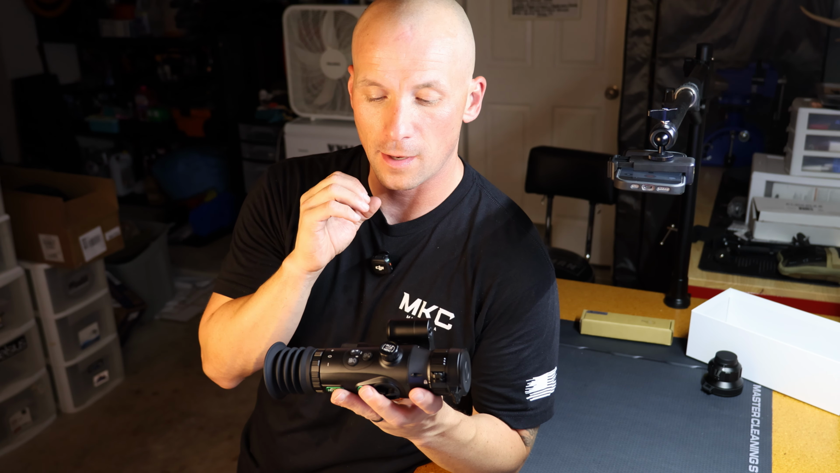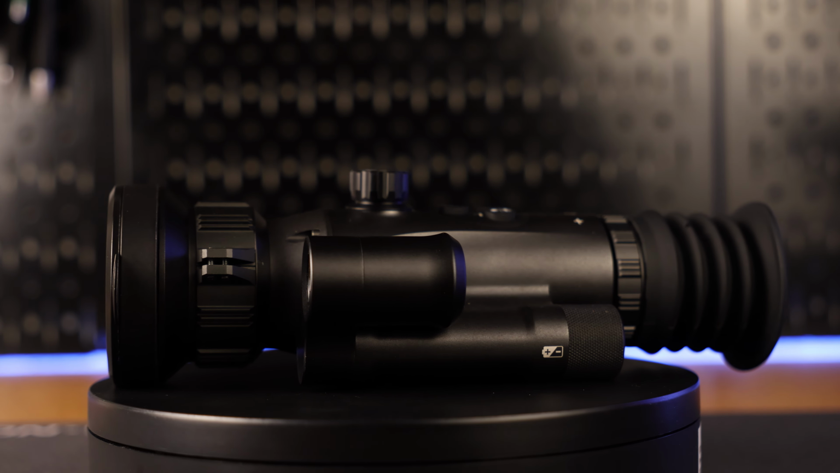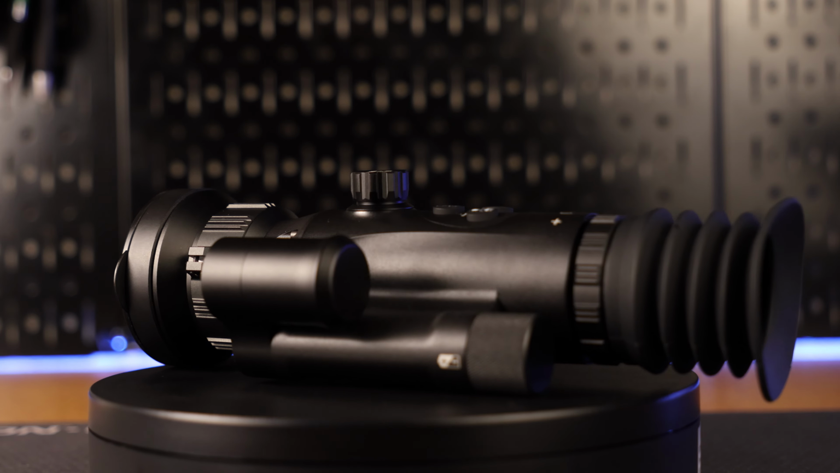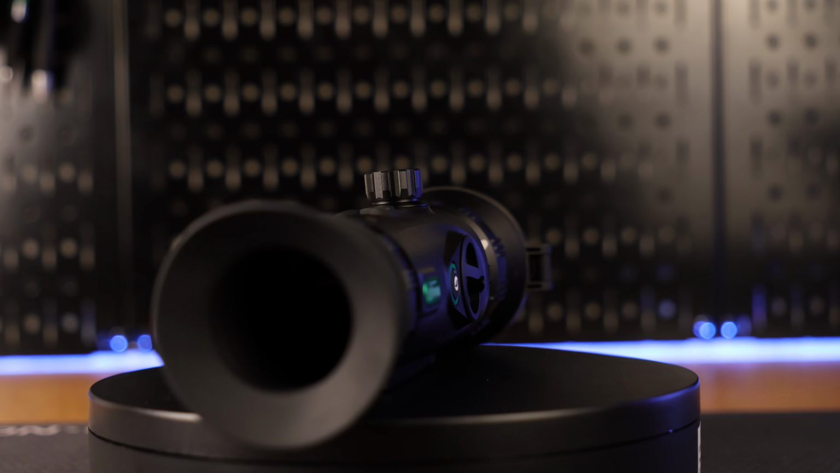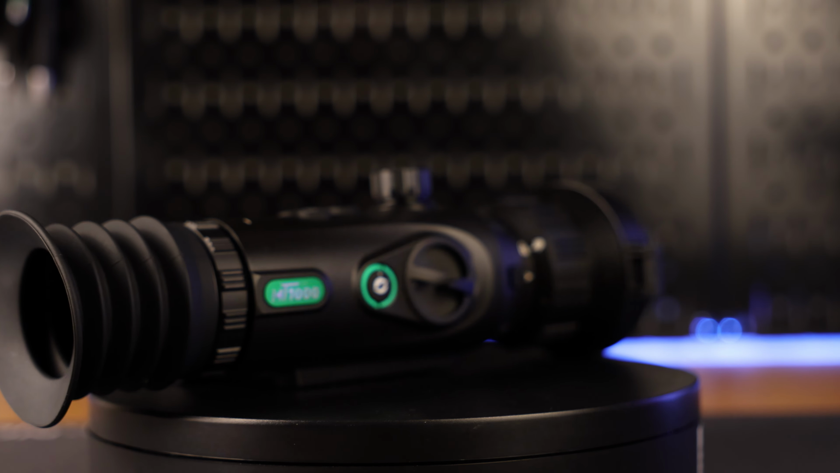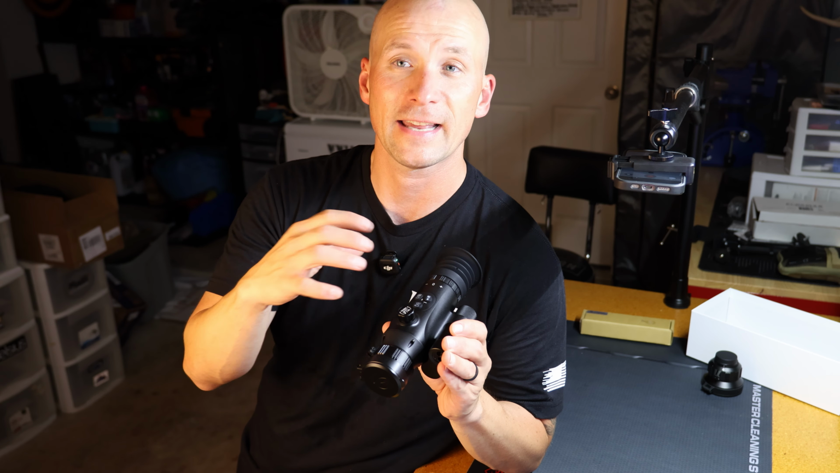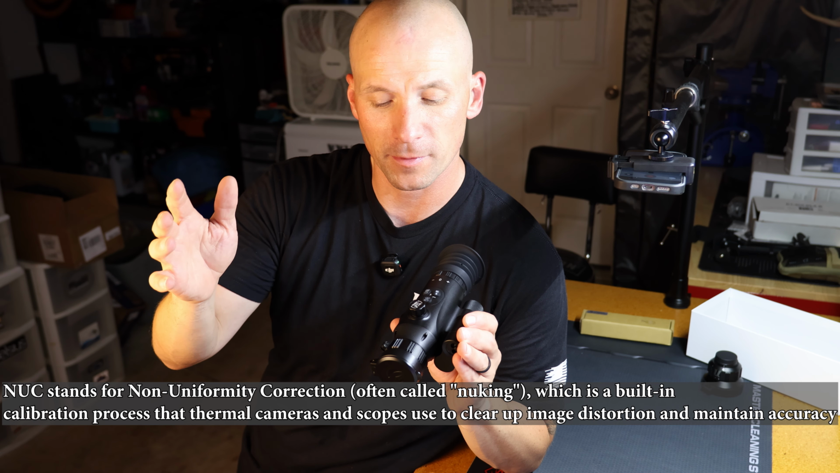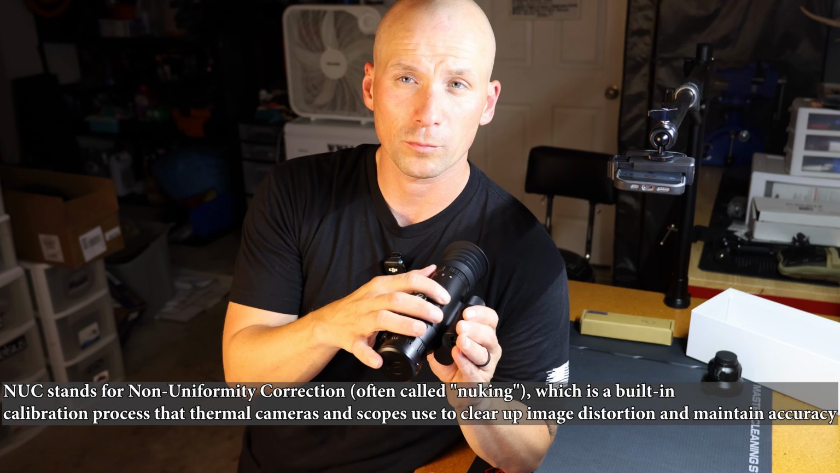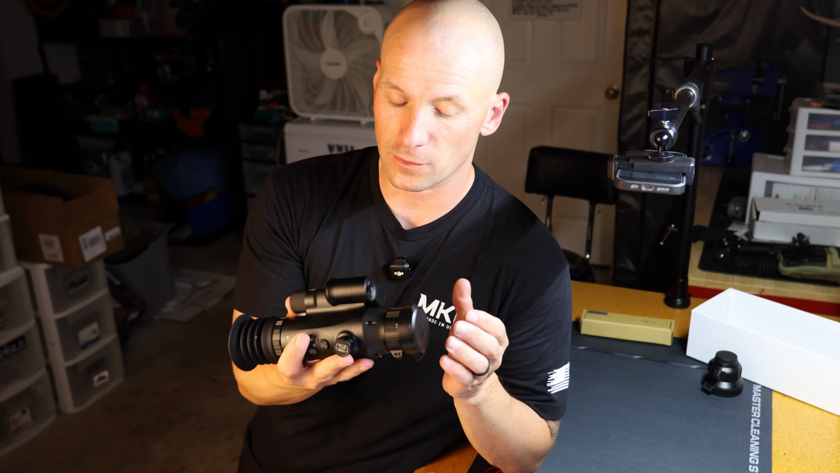I have not pulled the footage off this thing and looked at it on the computer. I'll probably throw this guy on here tomorrow, pull everything off, and review the footage from tonight. But I hope it shows, and I hope it does this thing justice, because it is super crisp. When you're out there, it is just very fine detail. Didn't have any issues with it resetting itself to get that temperature setting back. I think it's called a NUC on some of the other ones, when the thermal device resets to redo the temperature calibration. Yeah, this thing is awesome.